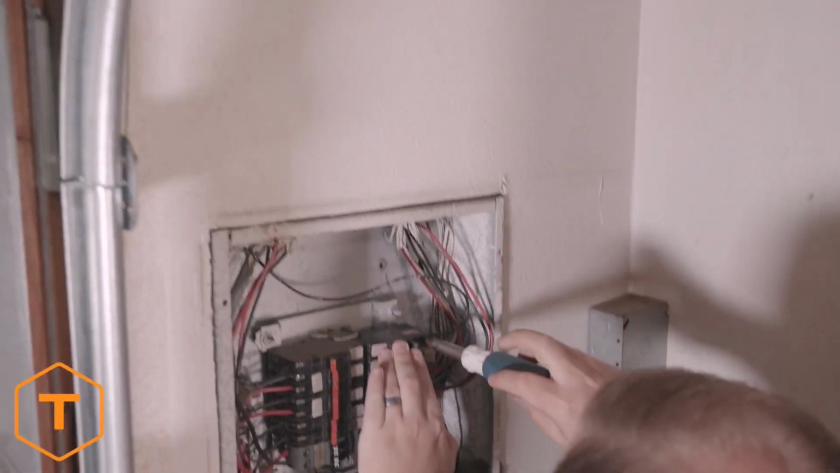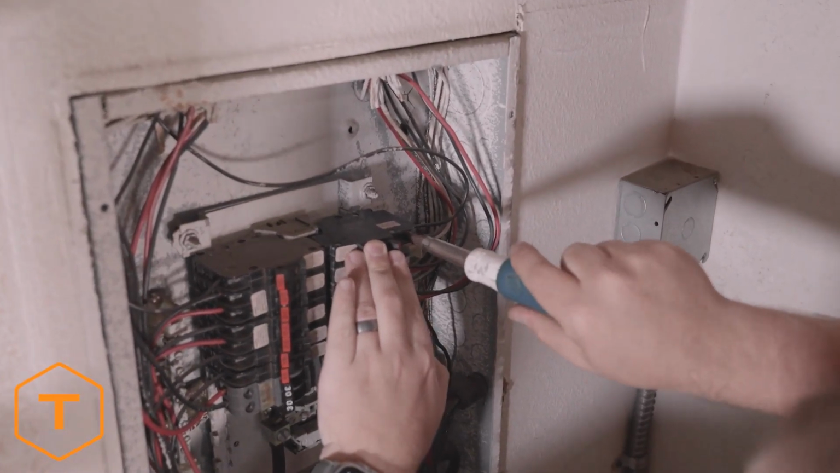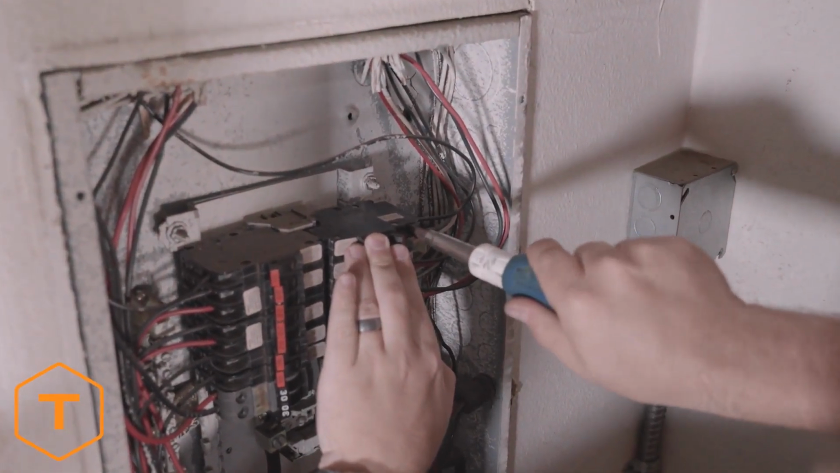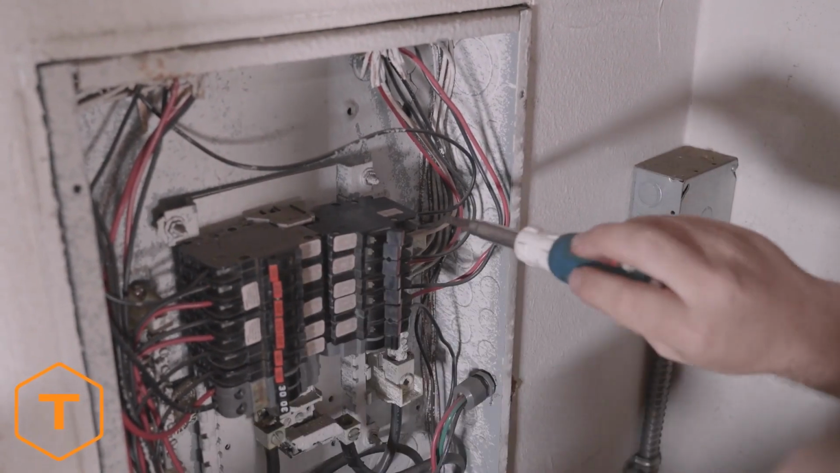Definitely seemed like we had a loose connection here, as I almost had a full quarter turn on this set screw. So let's see how that goes. Give it a few minutes and see if anything changes.